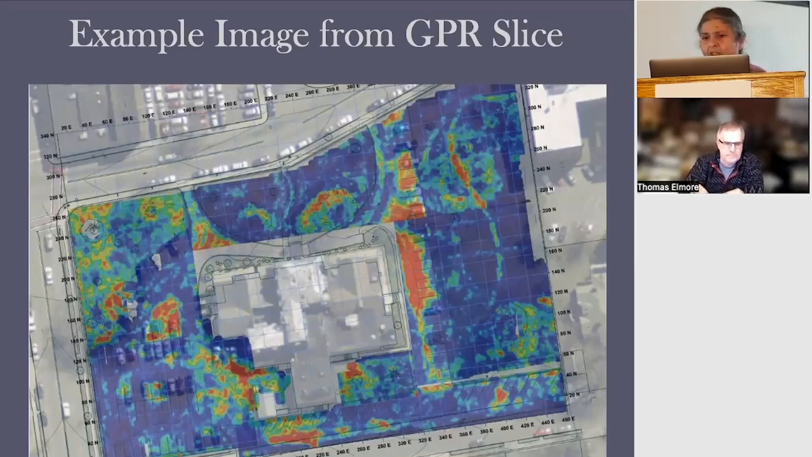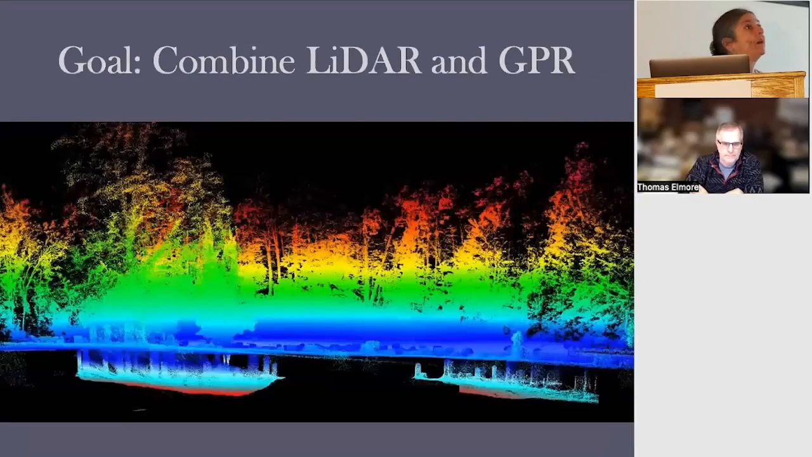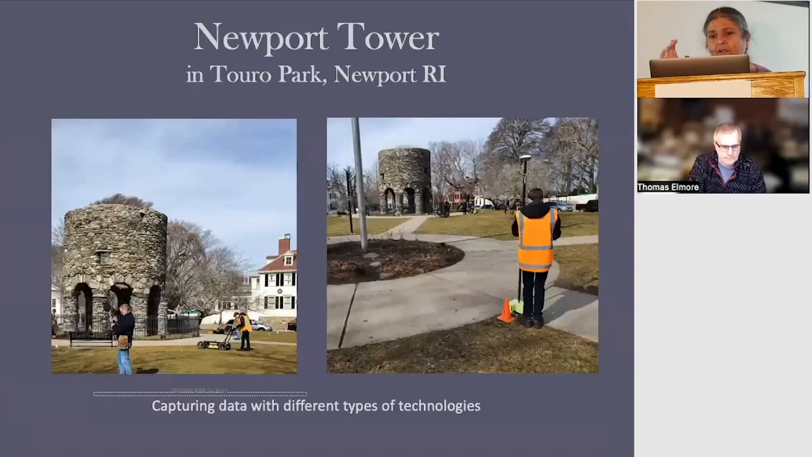In this particular survey, not shown, we also found where the outbuildings were. So, as I said all along, Tom and I have been working, really Tom trying to nudge me in the right direction, "Hey, let's combine them too." So off we go. And Tom, can you talk about this?